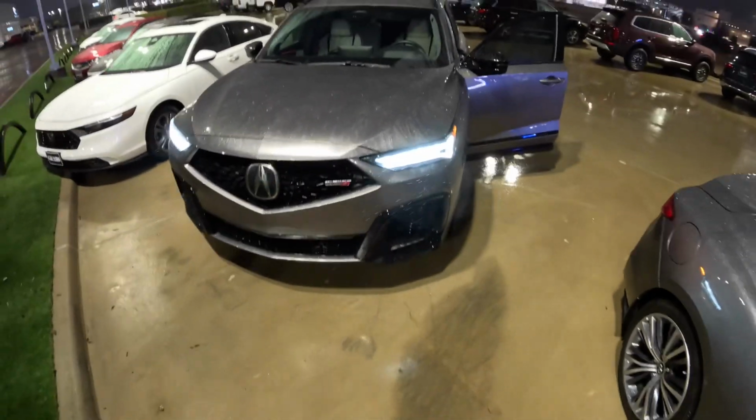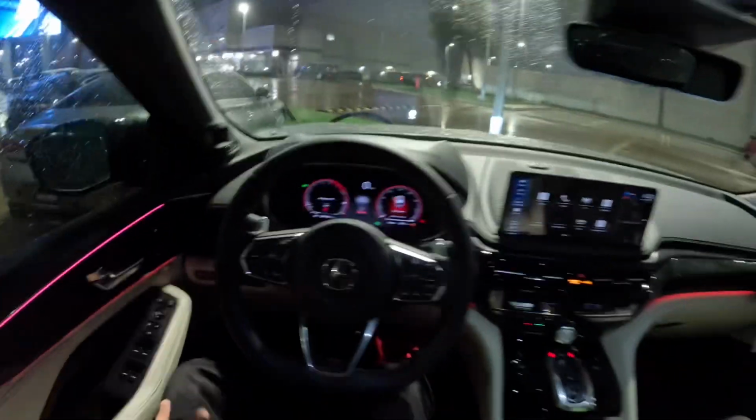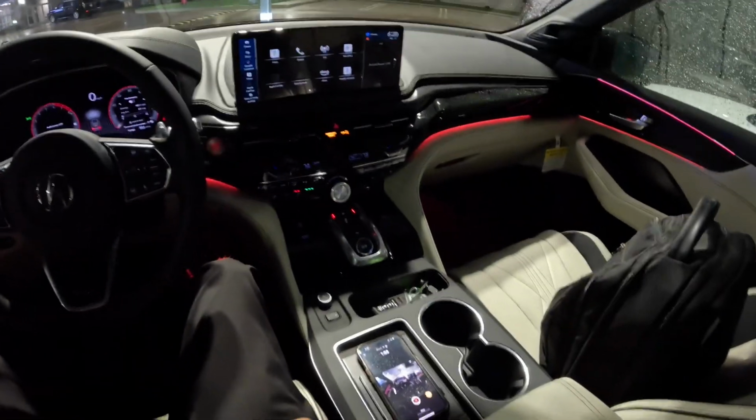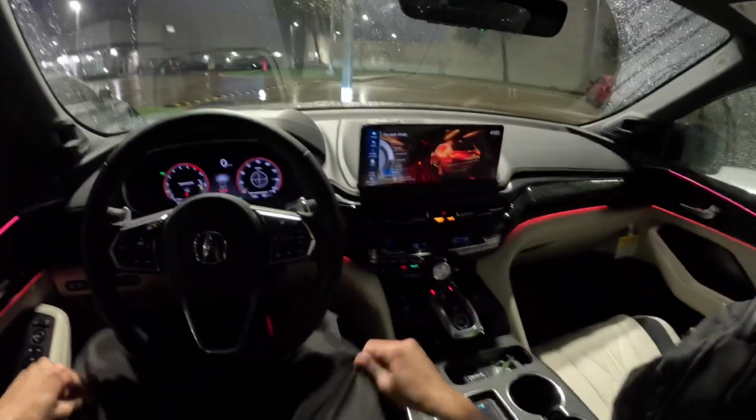Here are the Jewel LED lights in action. And of course the MDX Type S has an air suspension too. But yeah, the MDX Type S is one of my favorite SUVs. I really like it. And put it in Sport Plus.